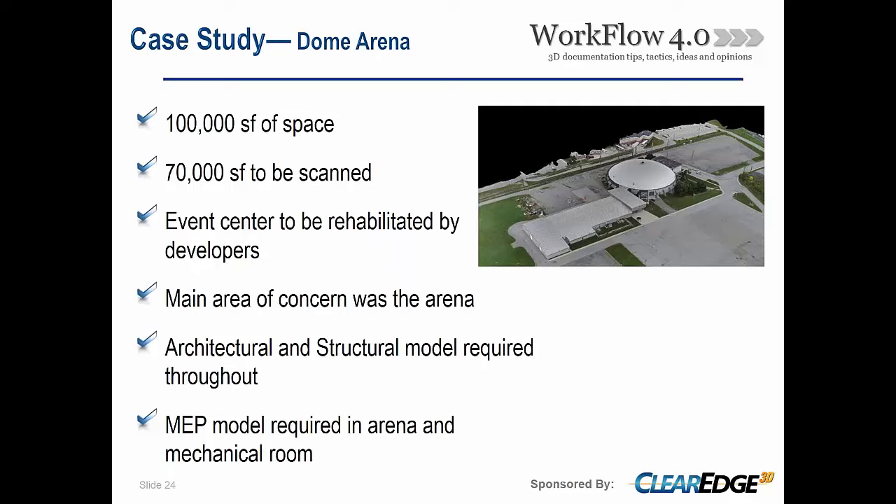We were looking at an architectural and structural model primarily, but we went ahead and threw in there the mechanical, electrical, plumbing of everything that was exposed. We were not required to go into the interstitial space above ceilings. However, we did get some of that information, which has proved helpful as well.